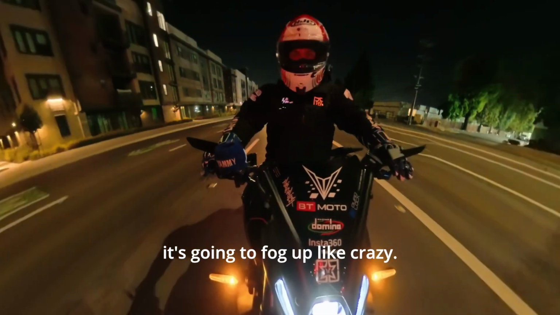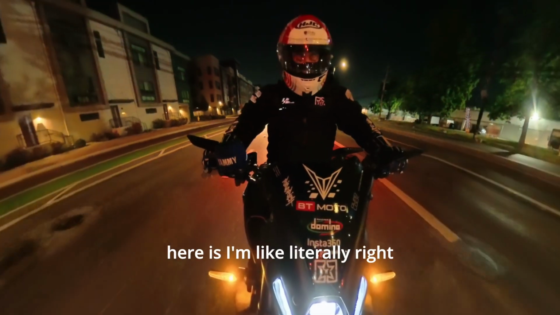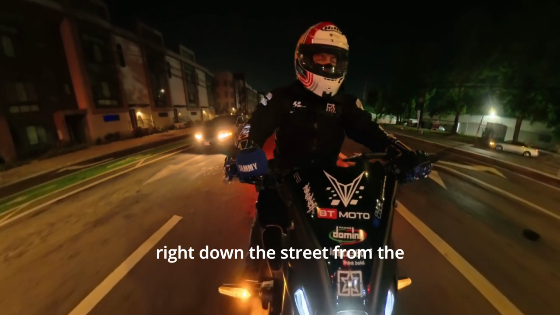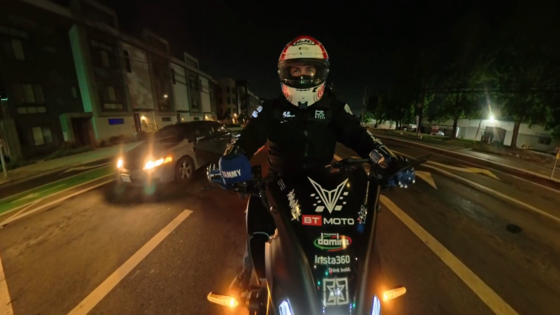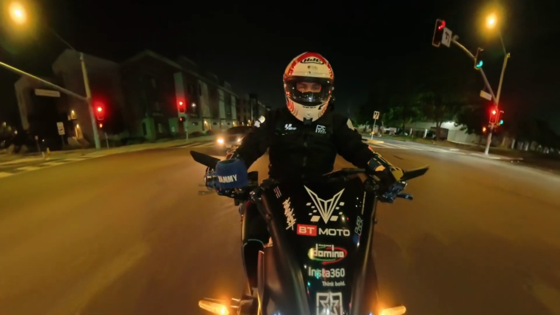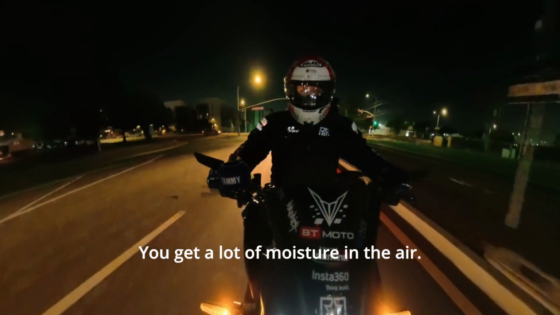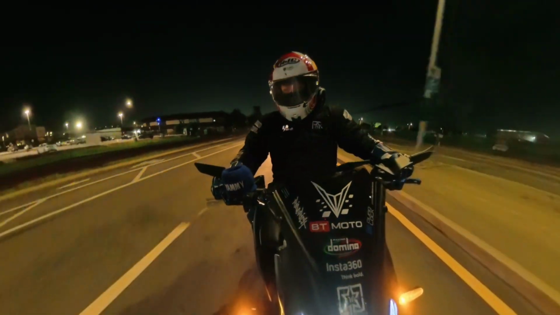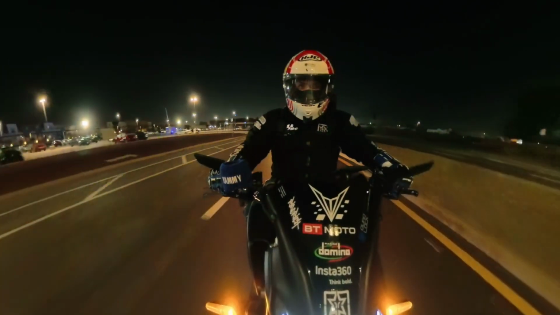Open, otherwise it's gonna fog up like crazy. It's the only thing that sucks being over here because I'm literally right around the street from the bay area, from the actual bay, and so you get a lot of moisture in the air from the bay being right there.